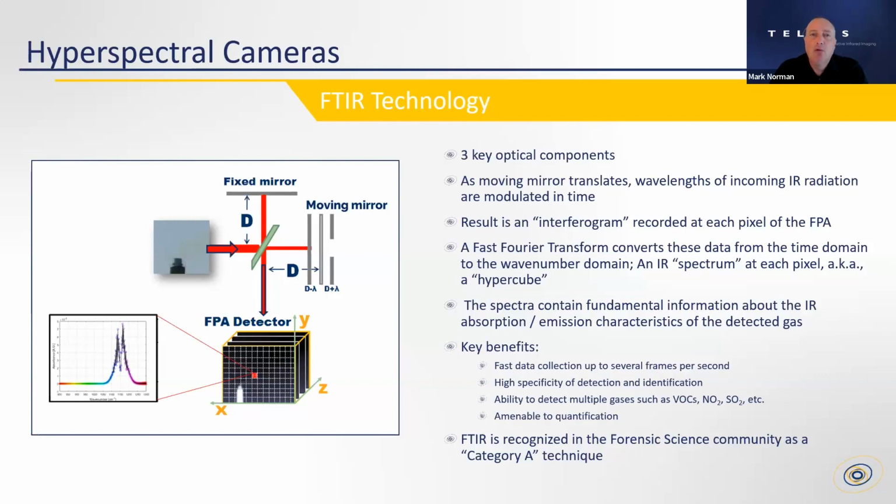And what we actually measure at the detector at every single pixel of this detector is what's called an interferogram. This is a signal of intensity as a function of time. As I mentioned, it's at each pixel.